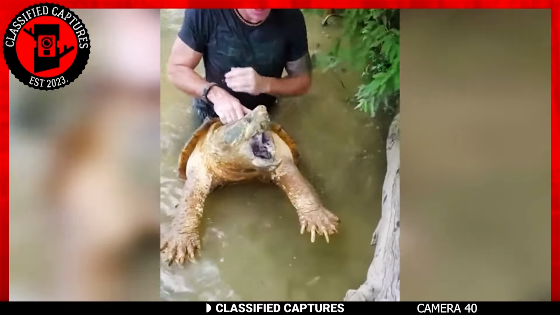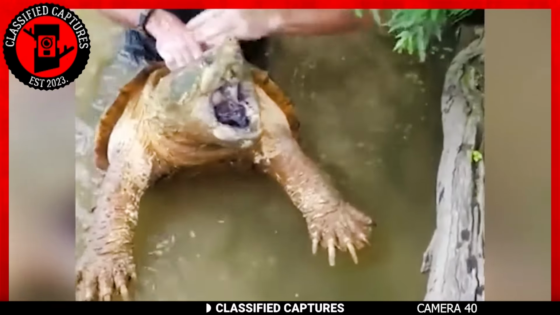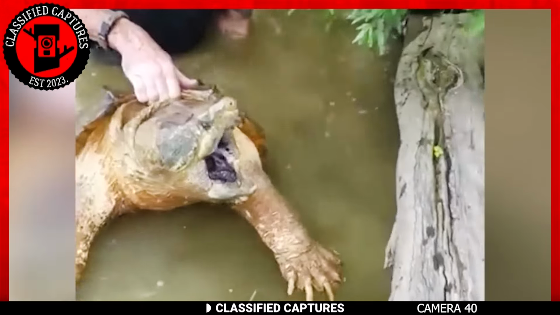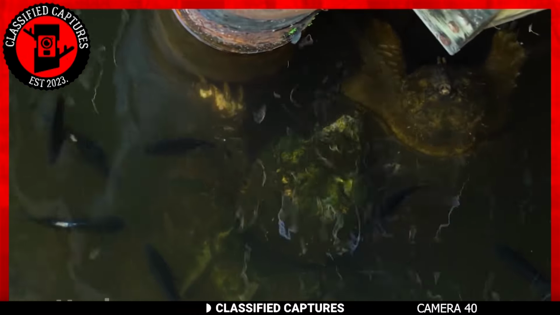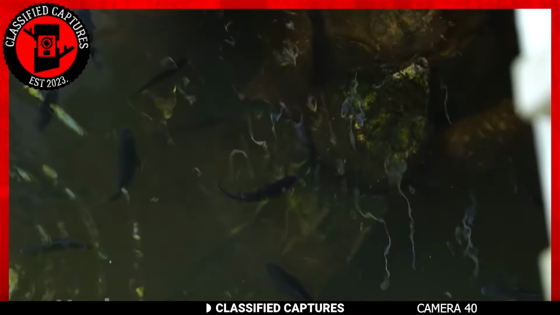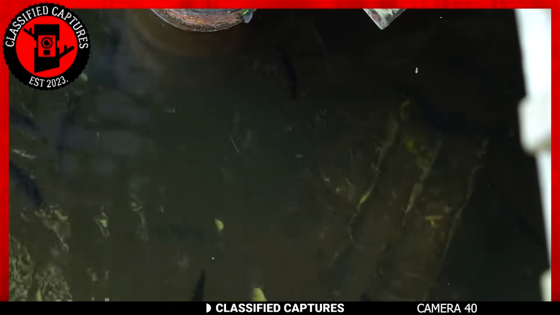Still on ancient creatures, we have another footage that's sure to blow you away. Have you ever heard of the alligator snapping turtle? Well, if you haven't, today's your lucky day. You get to not only see one of these magnificent creatures, but actually see someone holding one in his hands.